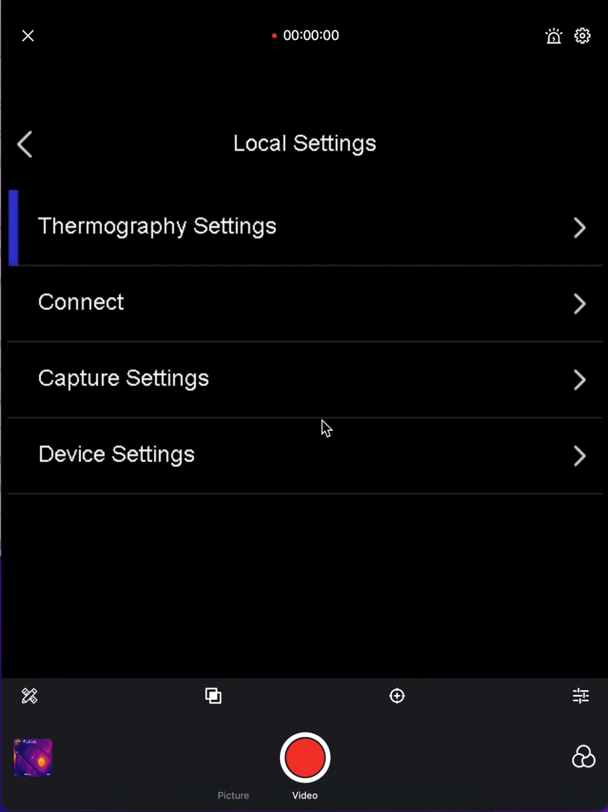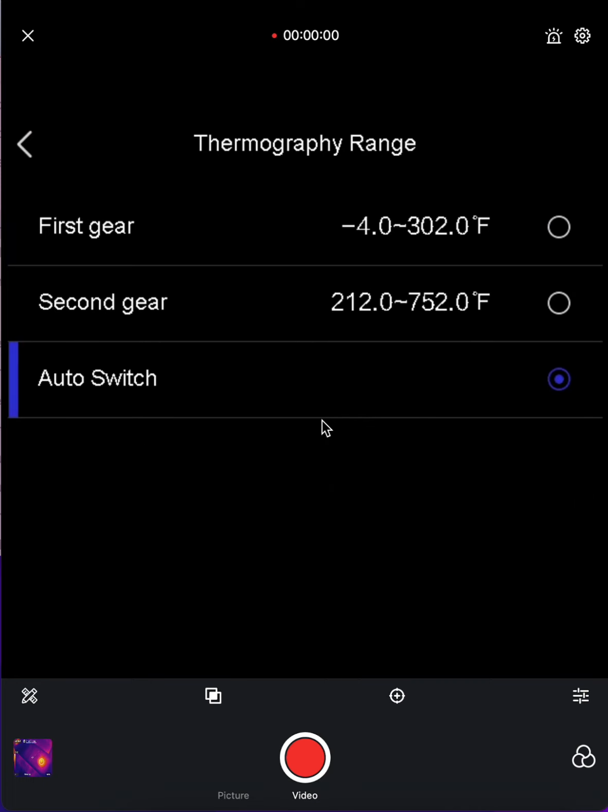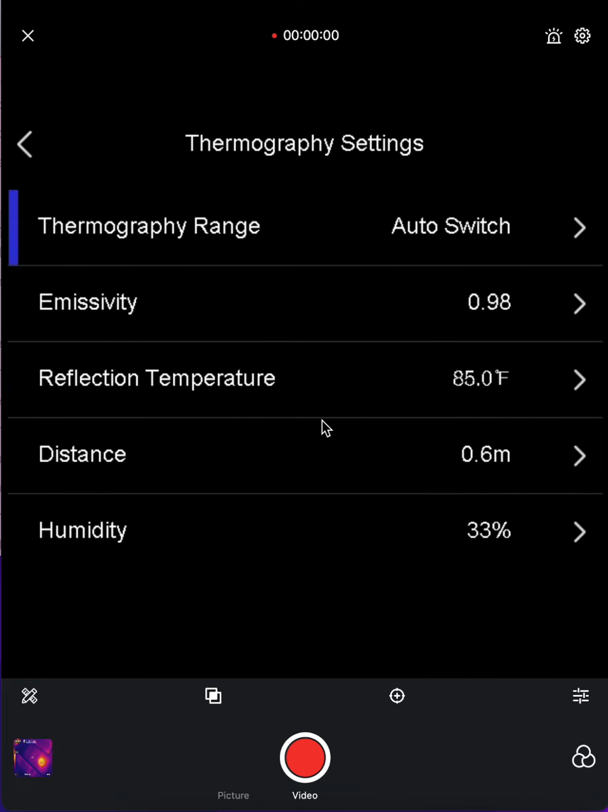If we go to the settings, here you can get the thermographic range. For example, they have first gear as -4 degrees to 302 degrees Fahrenheit. I like to take thermal images of ovens when I'm using them. Sometimes I get up to 700 degrees in some and more. So I like to just use it on auto. That way I don't limit myself. But you can choose any of those three.